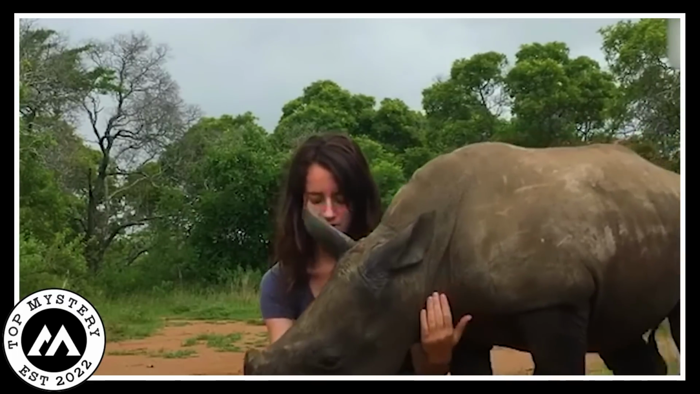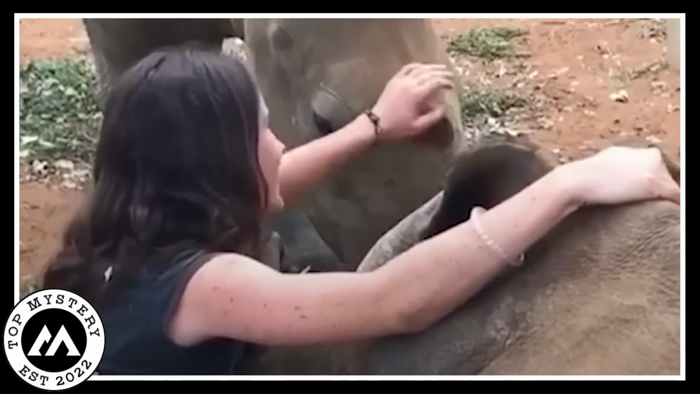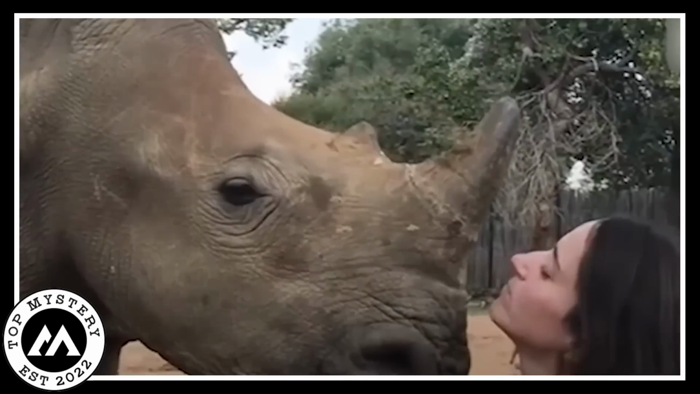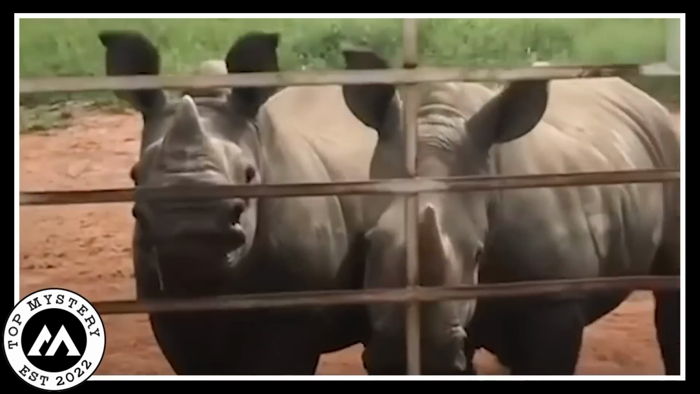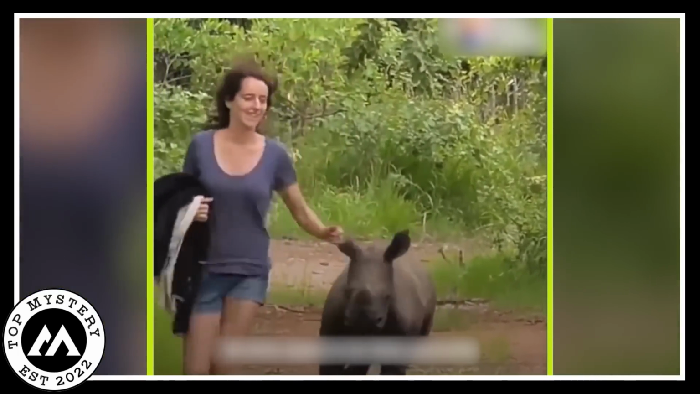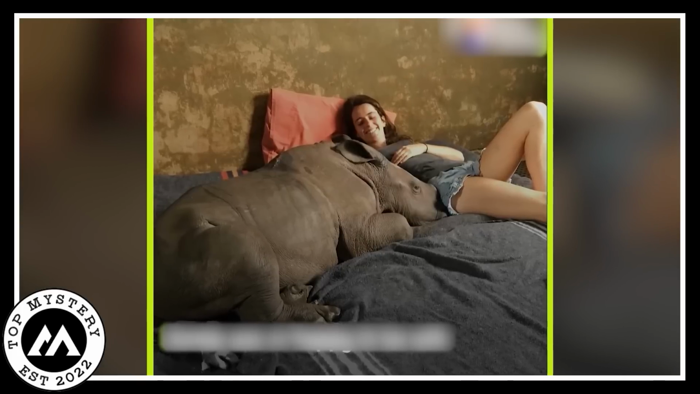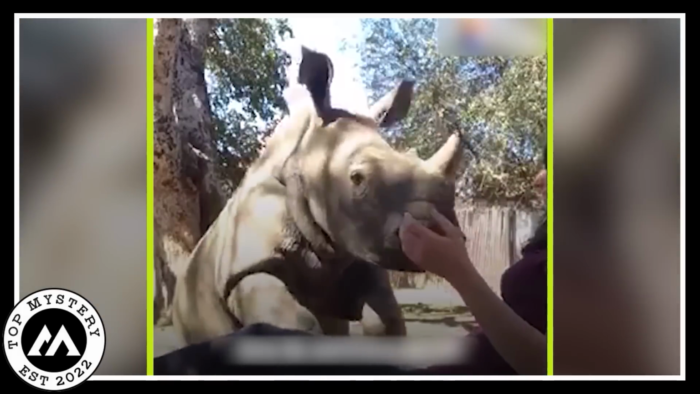At this orphanage, a kind-hearted girl took him under her wing. She saw the potential for love and happiness in this young rhino, and she made a promise to care for him like her very own. As time passed, their bond grew stronger. They became best friends, spending their days playing in the meadows, sharing giggles, and cuddling up together at night, drifting into peaceful dreams.